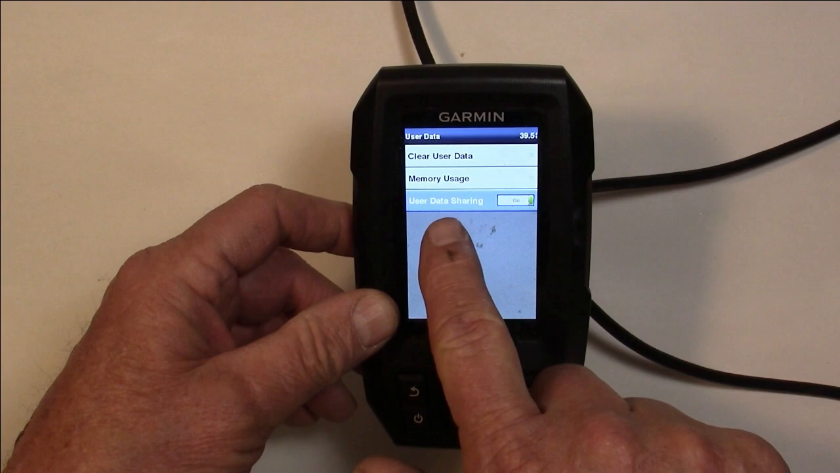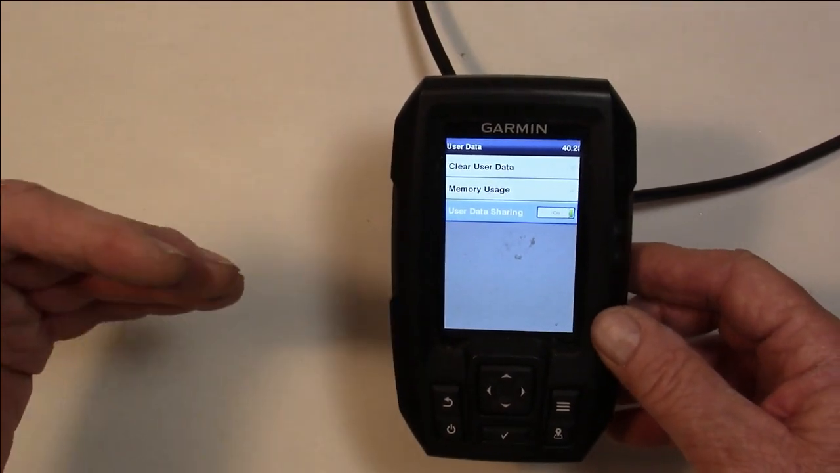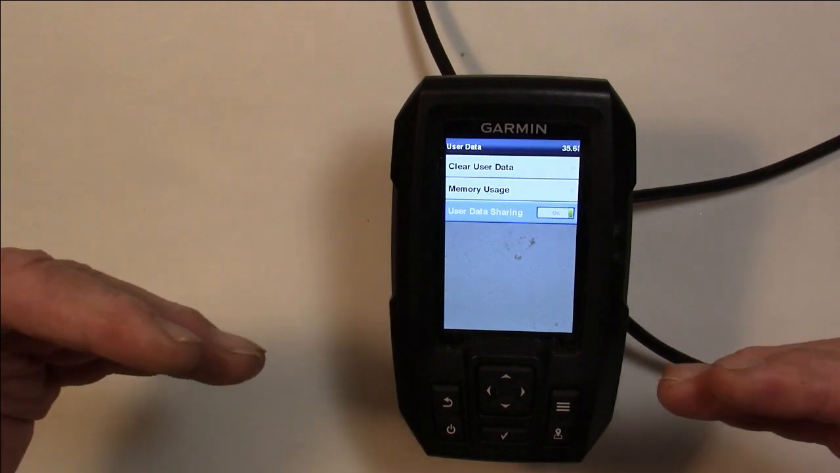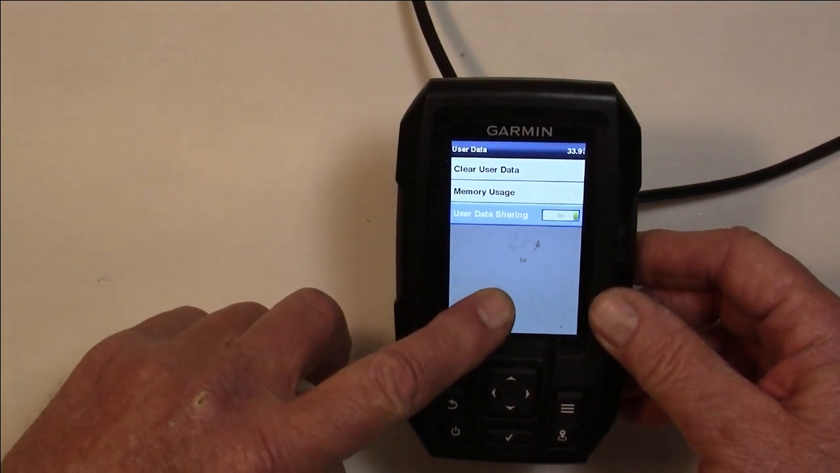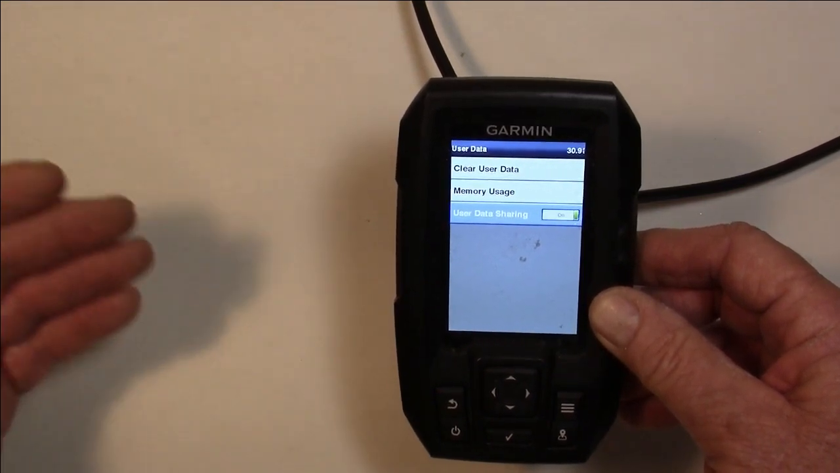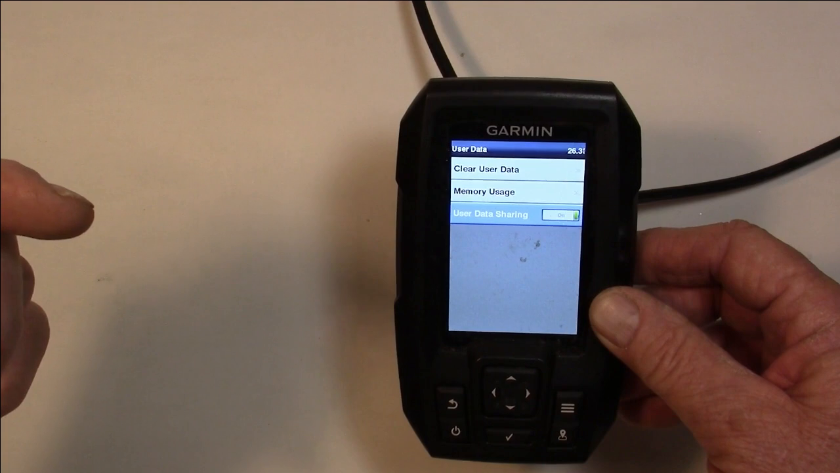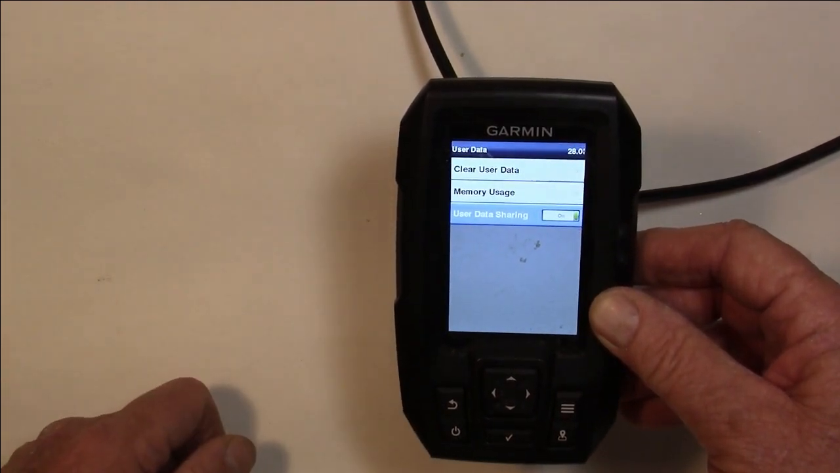You'll have to go to user data sharing here. You'll also have to use user data sharing on your other one when you put the two together. Then it can share the data that you stored on here, move it over to the big one, and now when you go out in the summer, now you can turn around and find those same brush piles that you were fishing over in the winter.